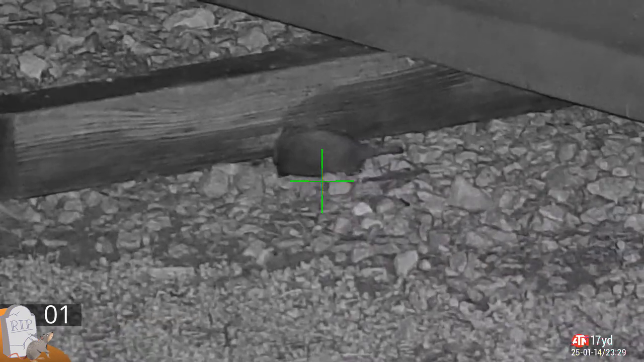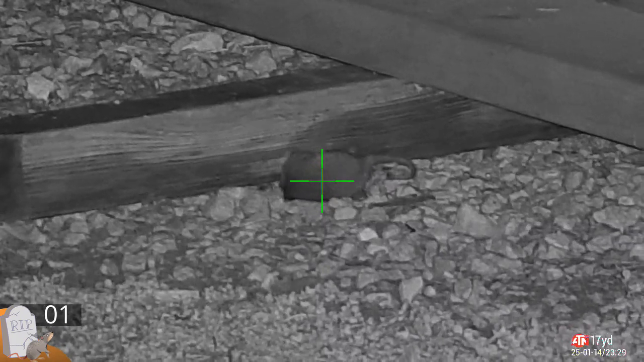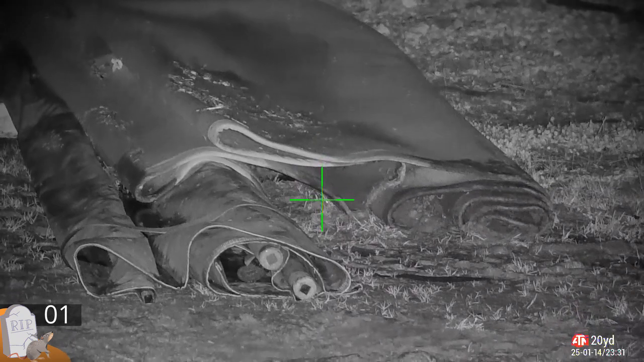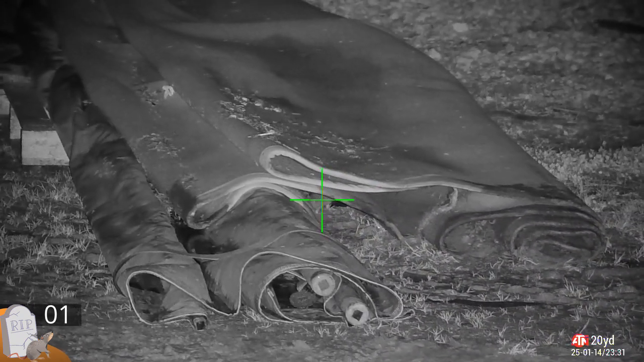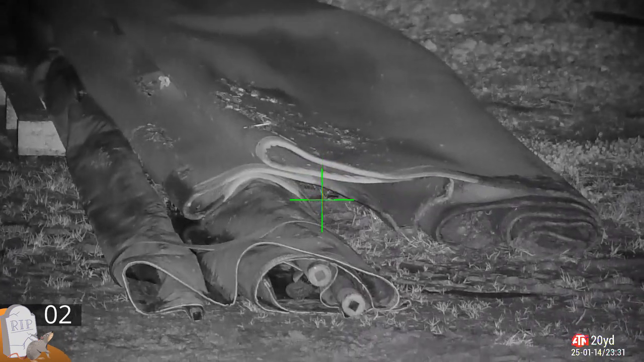Back legs kicking, tail spinning, indicative of a very good clean headshot. They are literally everywhere at the moment. This is some old tarp from the cover from the top of a road lorry. They've made their home under there. They are under pallets, they're in the walls.